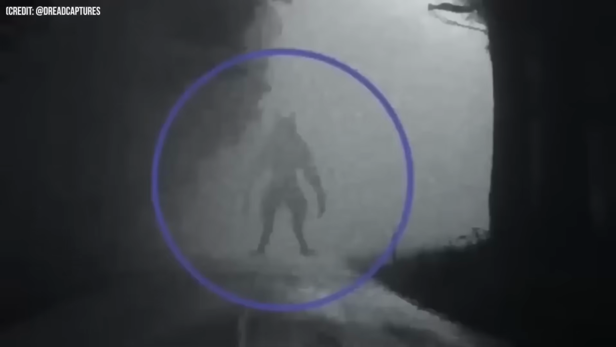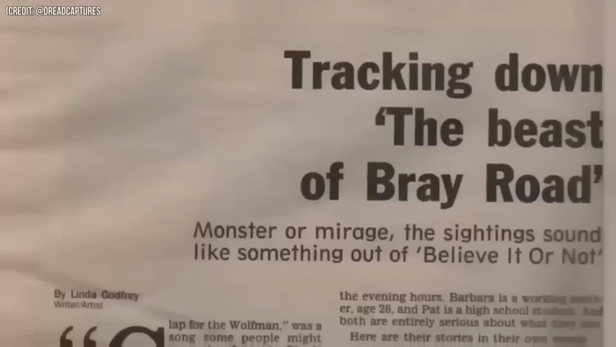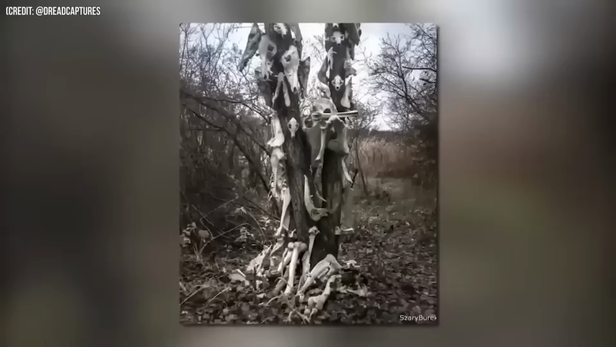A witness says that she collided into something while crossing Bray Road. When she turned to look at it, it was some wolf-like creature with red eyes, but it had the arms and legs of a man. The creature followed her back into her car, leaving claw marks all over the passenger door. Animal corpses have also been found in the surrounding area of Bray Road.